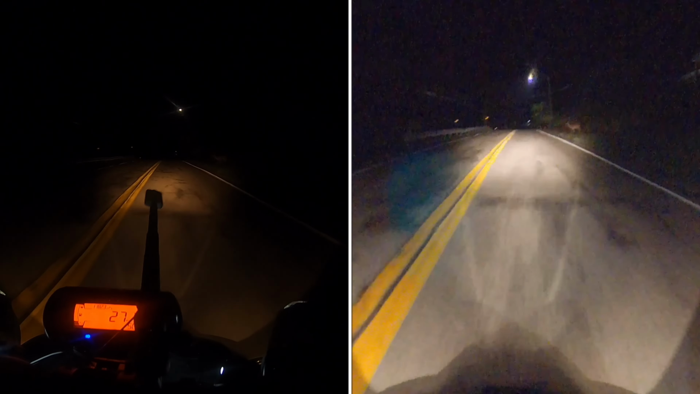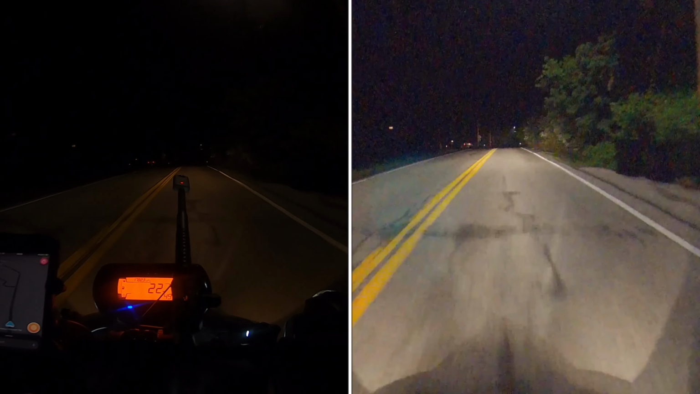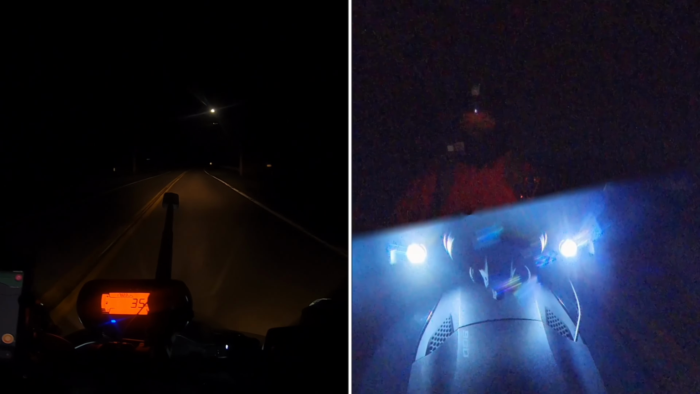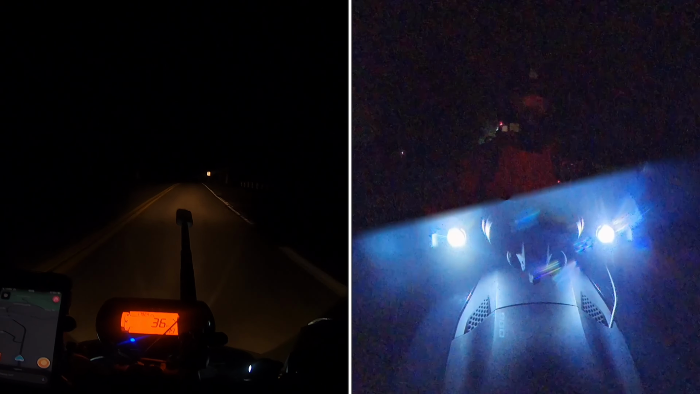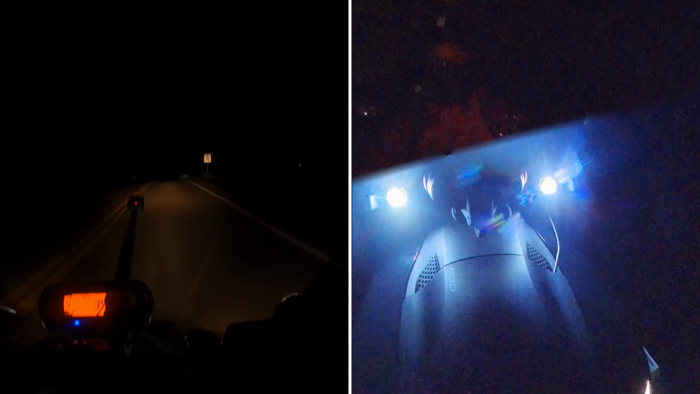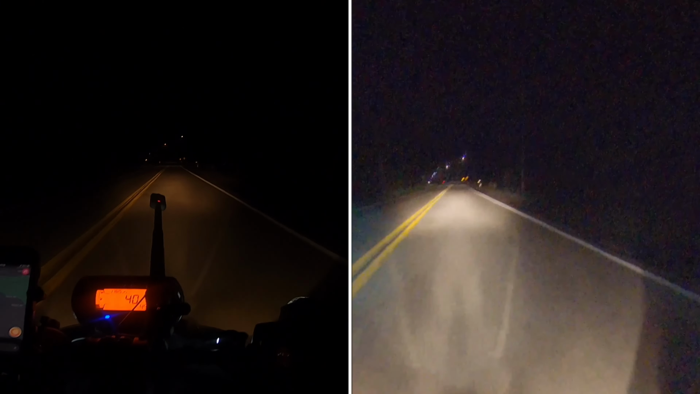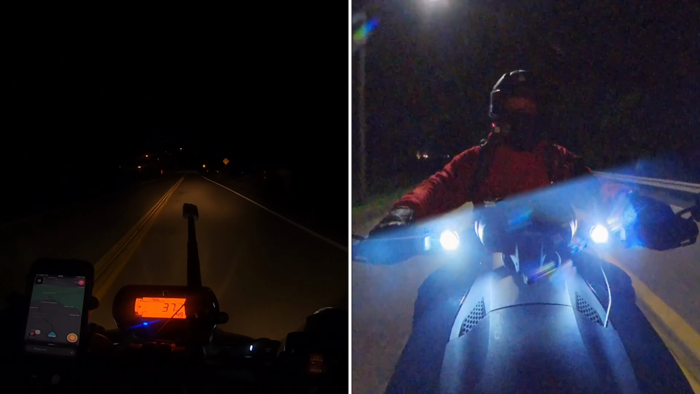There's our first deer of the morning. Look at that. There we go. Man, gotta be careful. I like my early morning starts at work, but open up the visor there.